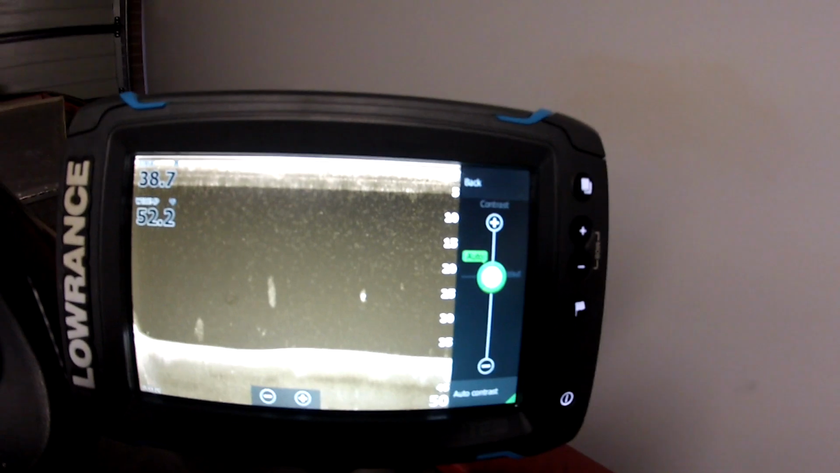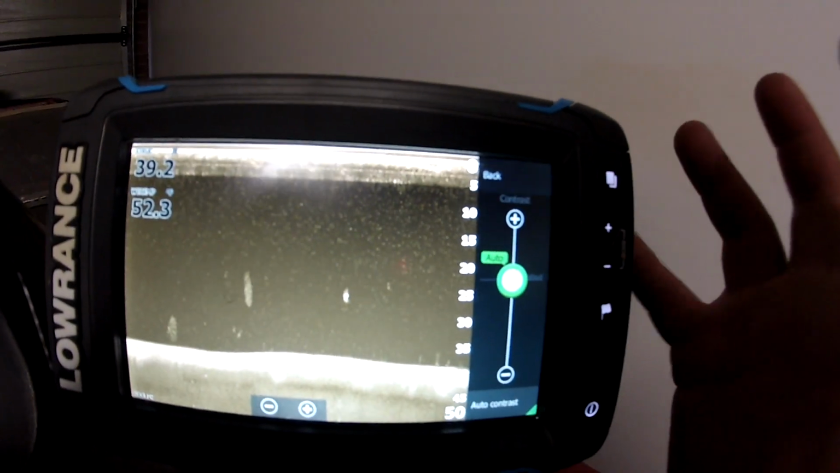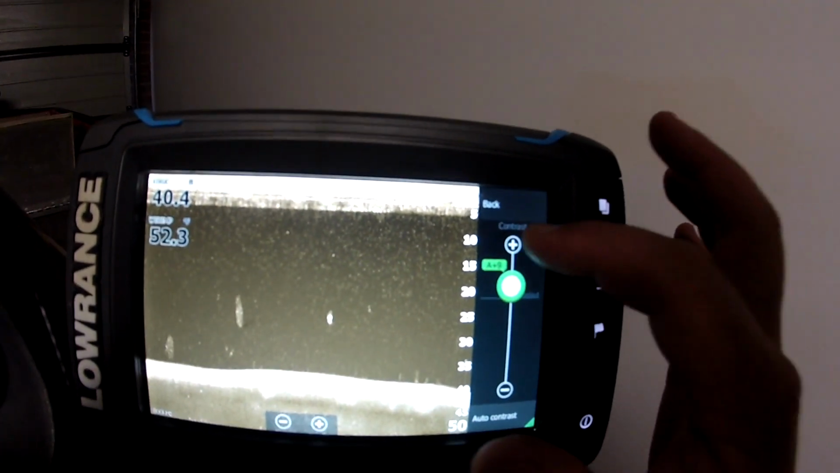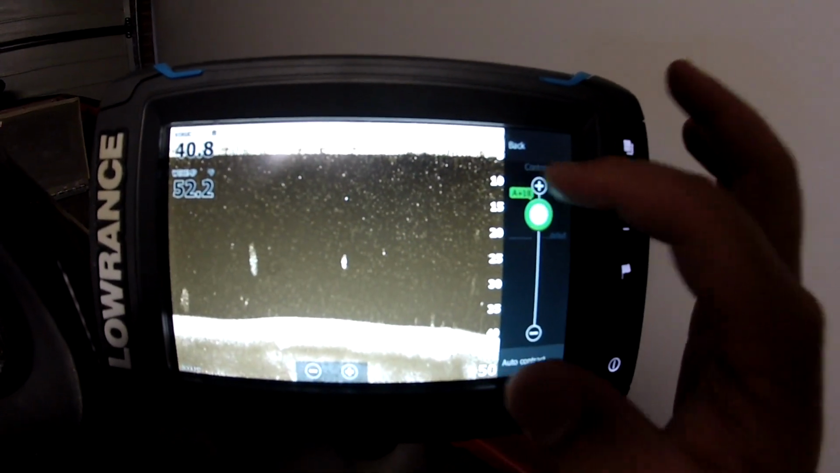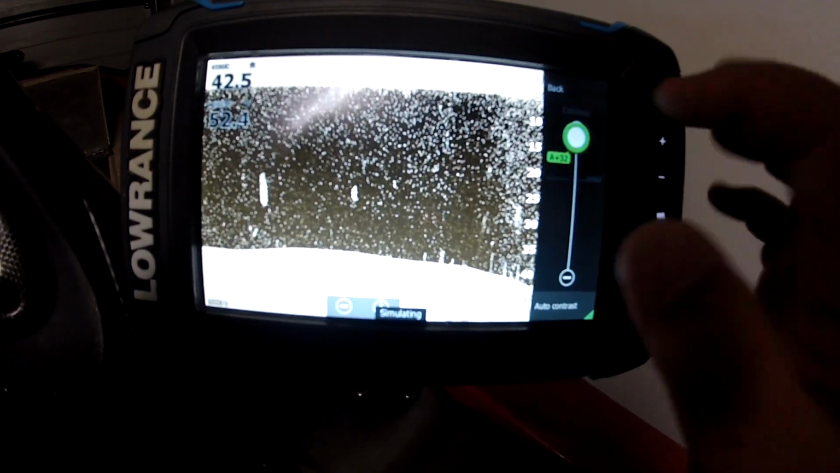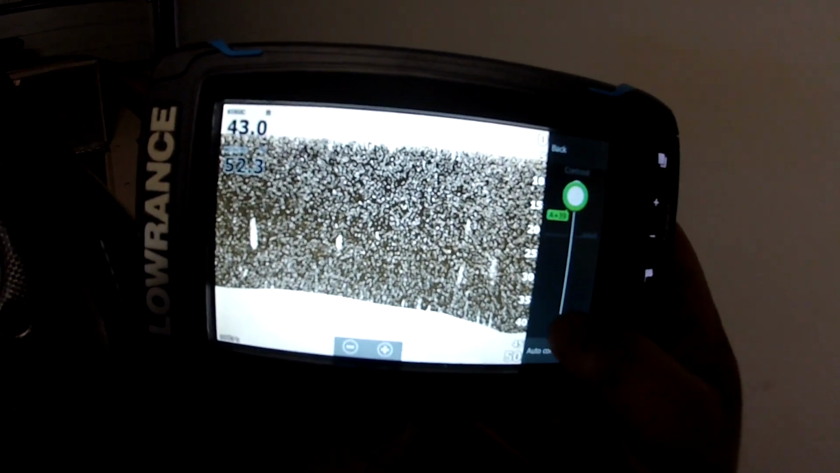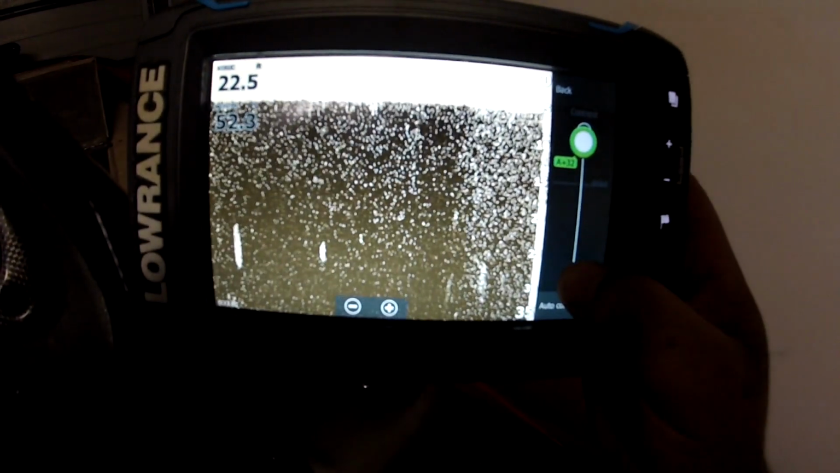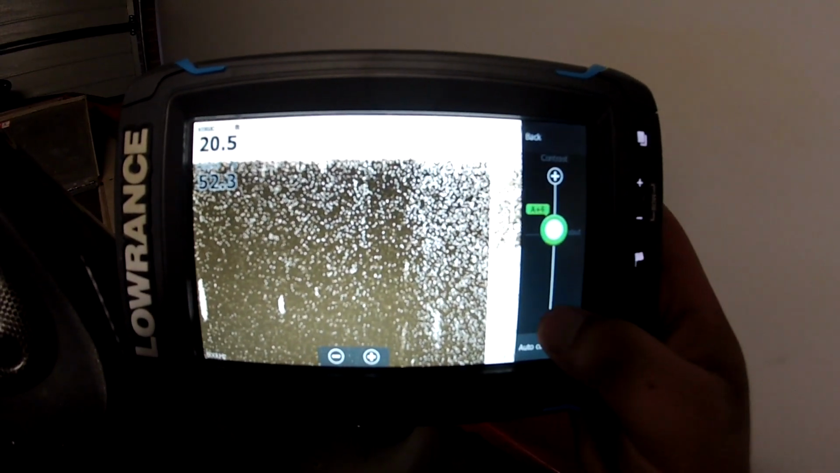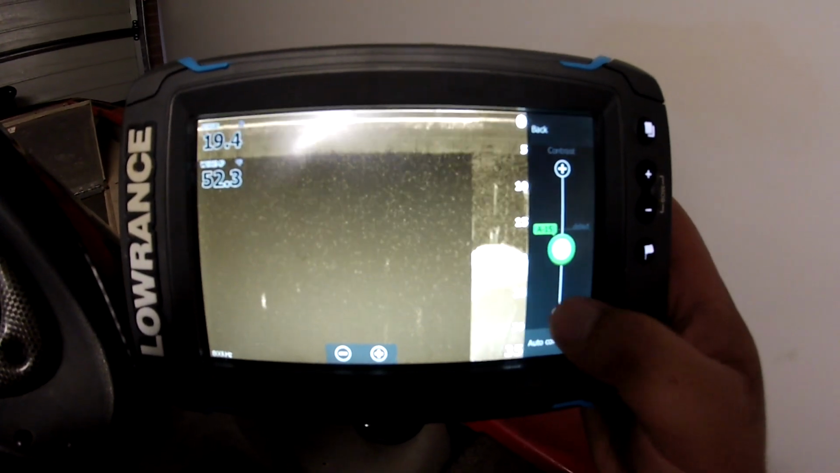Okay, contrast. Let's think of contrast as a light. The brighter the light is, the harder it is to see. See how it whites out? It's all whited out because the light is too bright. Now the less light you have, I'll show you what happens. The less light, the clearer it comes. So you use contrast like that.